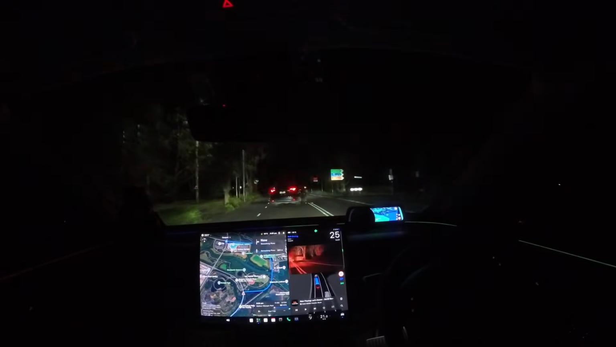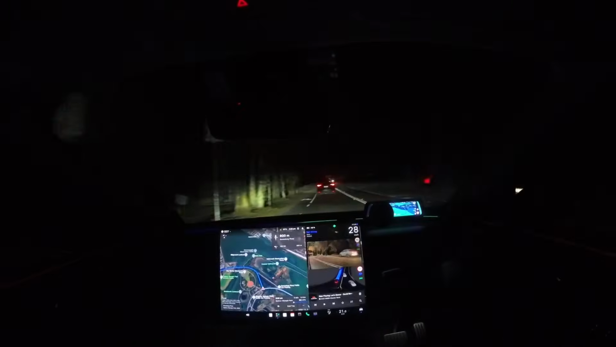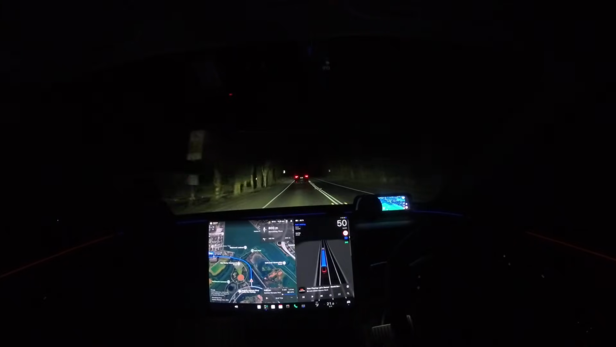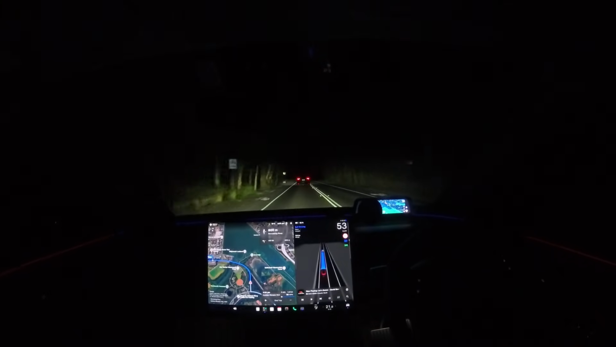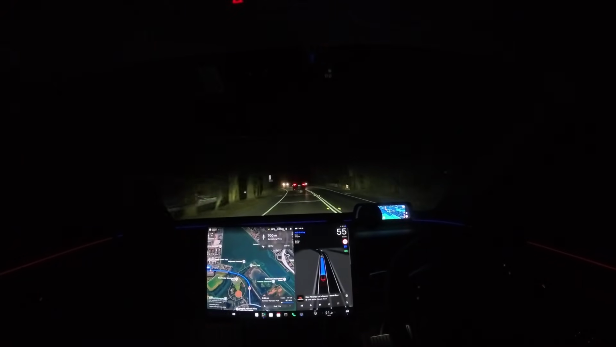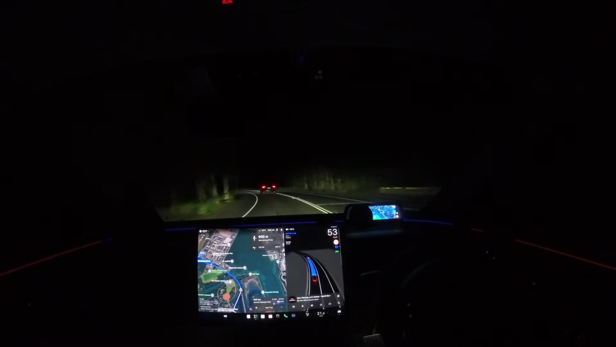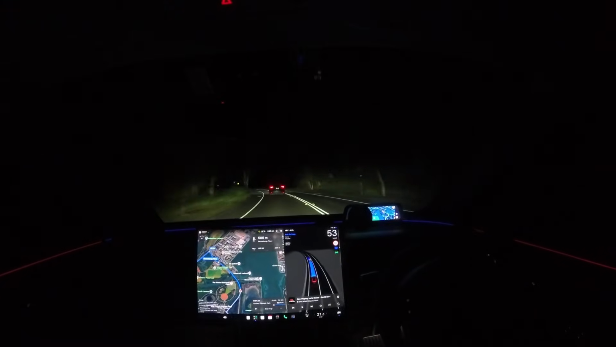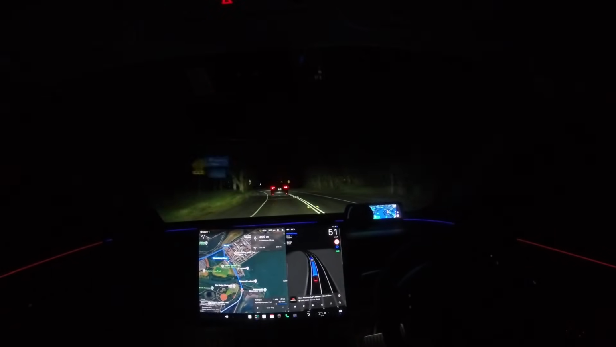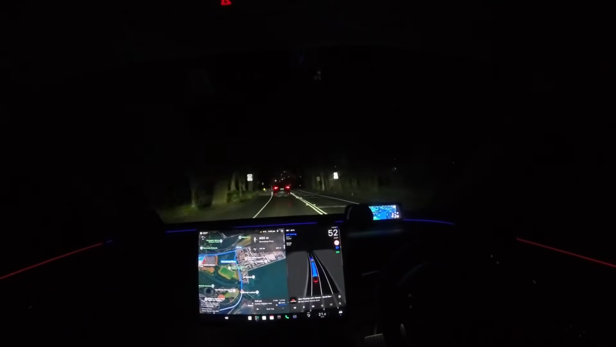Alright, still making our way down through Sydney Olympic Park. Yes, it is taking corners like a normal driver, which is great. A lot of feedback from V13 was that the driver felt like a brand new driver, even with our locked-in profile, which I still think is slow or sloth mode. A lot of people disagree there. That driver felt really hesitant, like a brand new driver still learning the ropes.